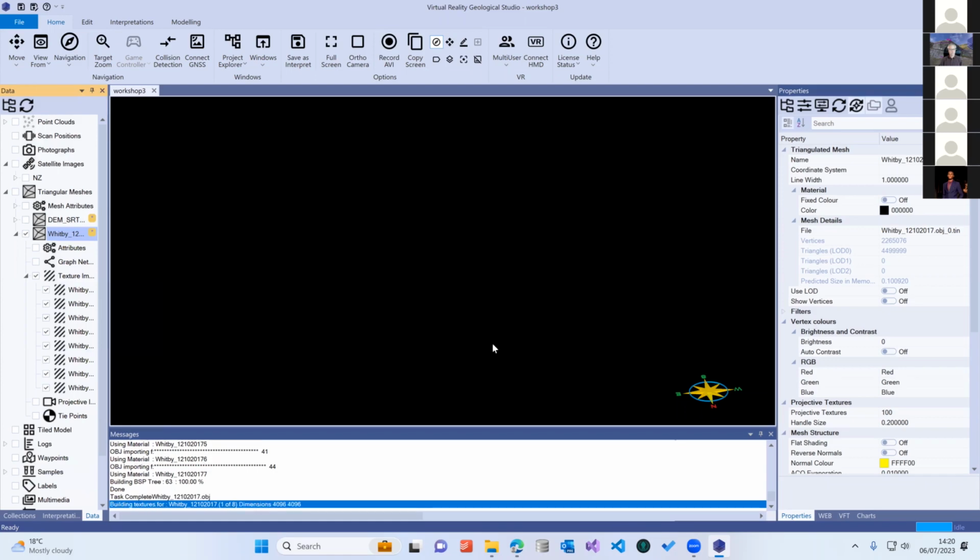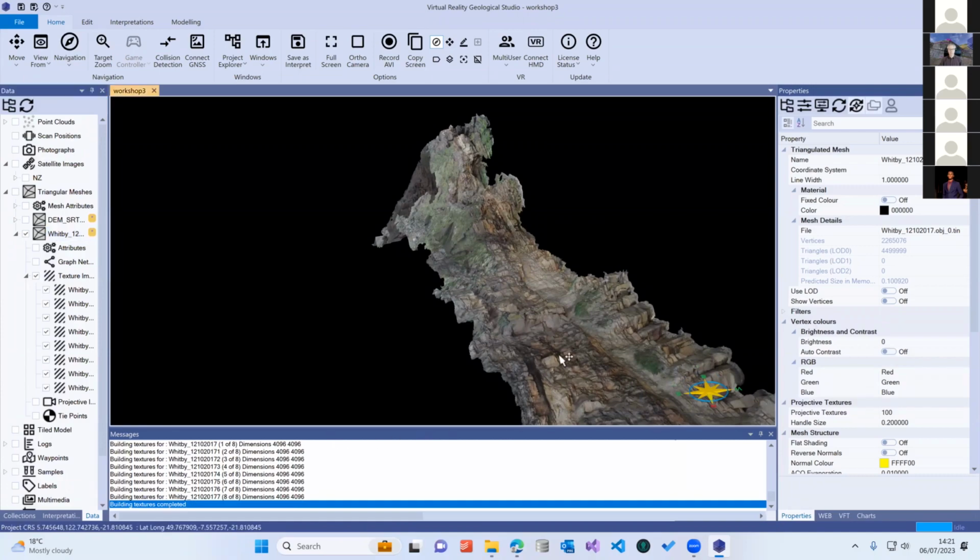You can hear my computer is whirring away in the background here. And we're going through this building textures phase. This will only happen once, the first time you visualize it. Once you've saved it, it doesn't have to do this again. And there we go.